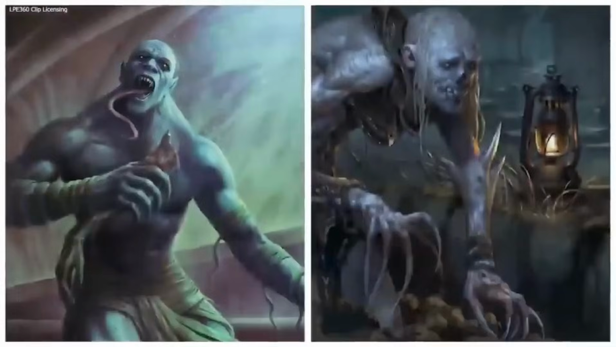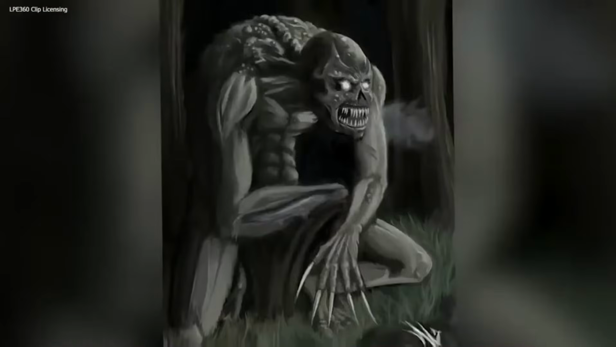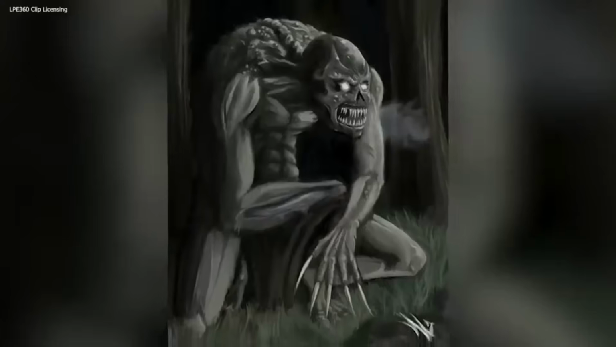Whereas some people firmly believe that this was a ghoul. A ghoul is basically a demon-like being or monstrous humanoid that originated in the pre-Islamic Arabian religion and modern fiction. The word ghoul usually describes a certain kind of undead humanoid monster that consumes human flesh. Sounds pretty horrific and terrifying.